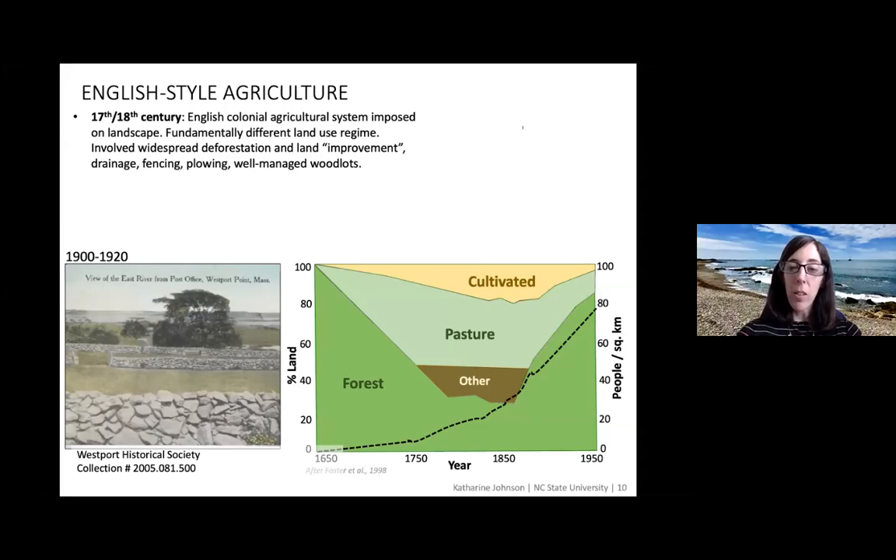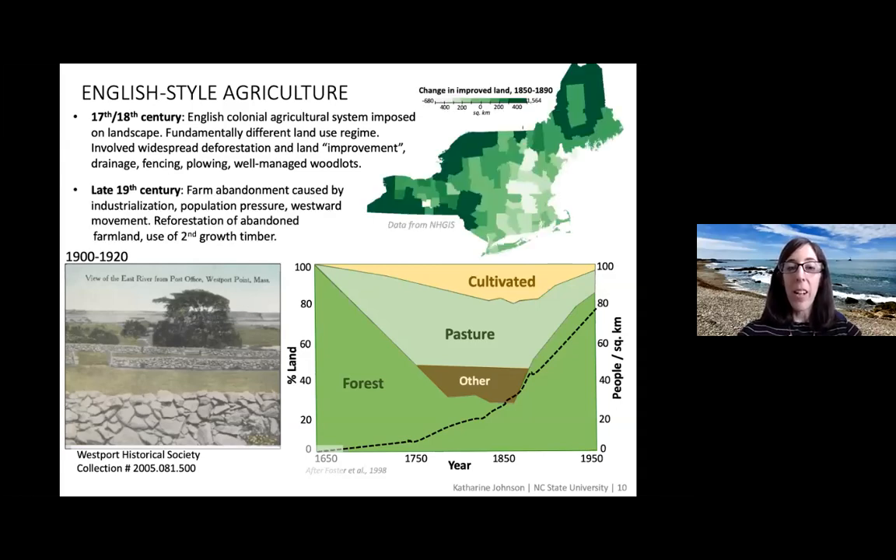The peak of this clearing was about 1850, and it would have been a landscape that was cleared and opened and dotted by stone walls and fences. But then in the 19th century, we actually see this widespread farm abandonment. This was caused by industrialization, a lot of population pressure on children of those original farms, and then westward movement. You can see this is actual data from the agricultural census showing the change in improved land from 1850 to 1890.